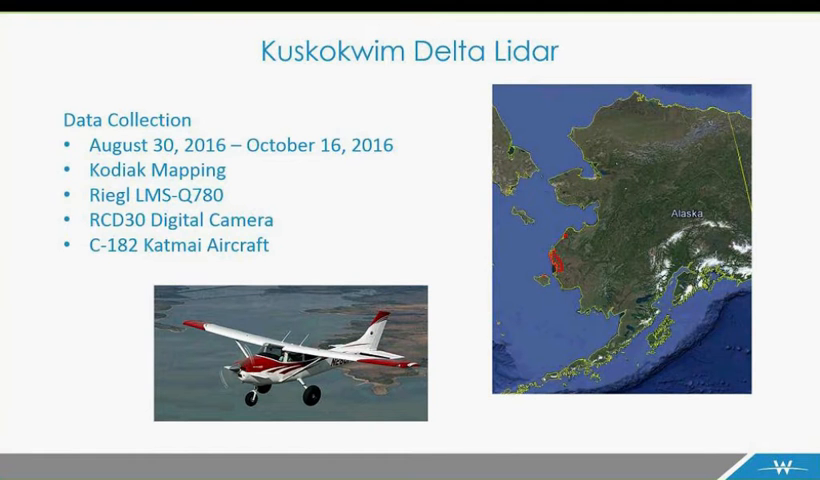But I guess to go back just a bit, we worked with our Alaska partner, Kodiak Mapping Incorporated, who is based in Palmer, Alaska, and they are an Alaska-owned and operated company providing mapping and imagery and LiDAR services. And Kodiak, the data was collected between August 30th and October 16th, 2016.